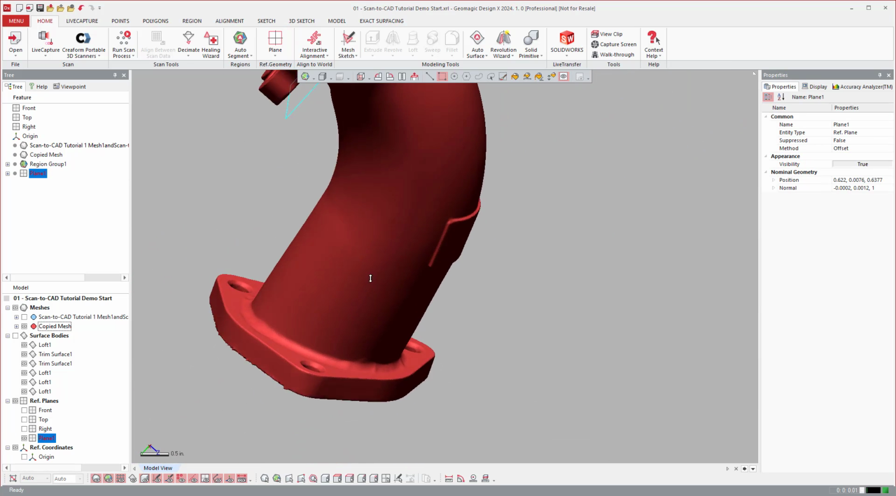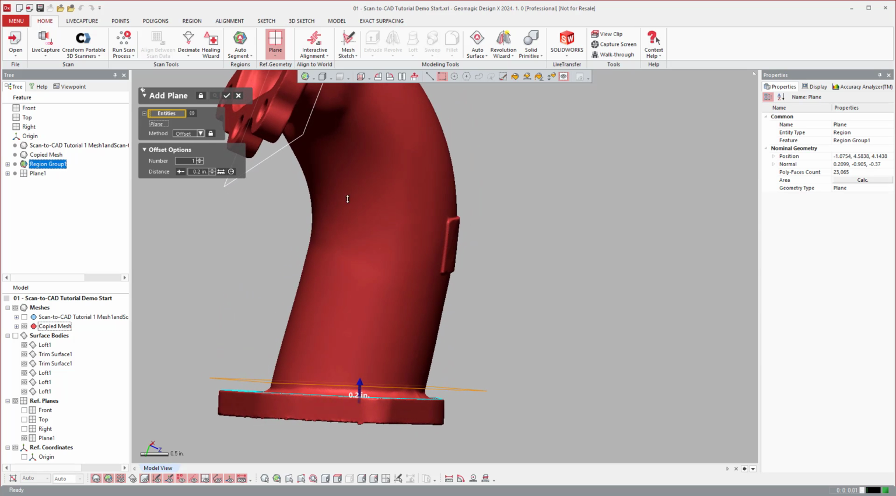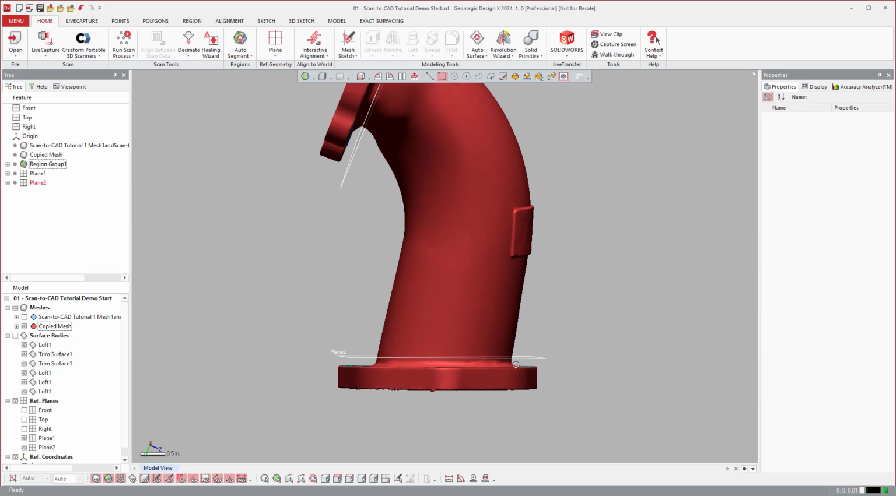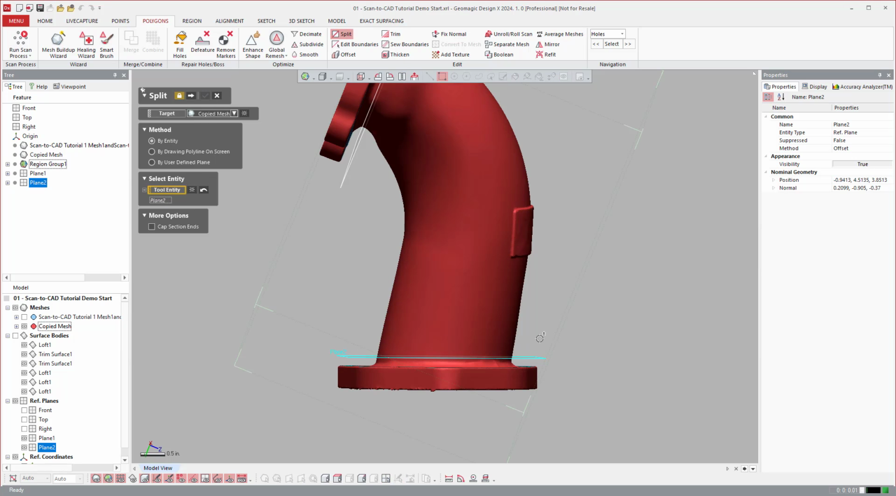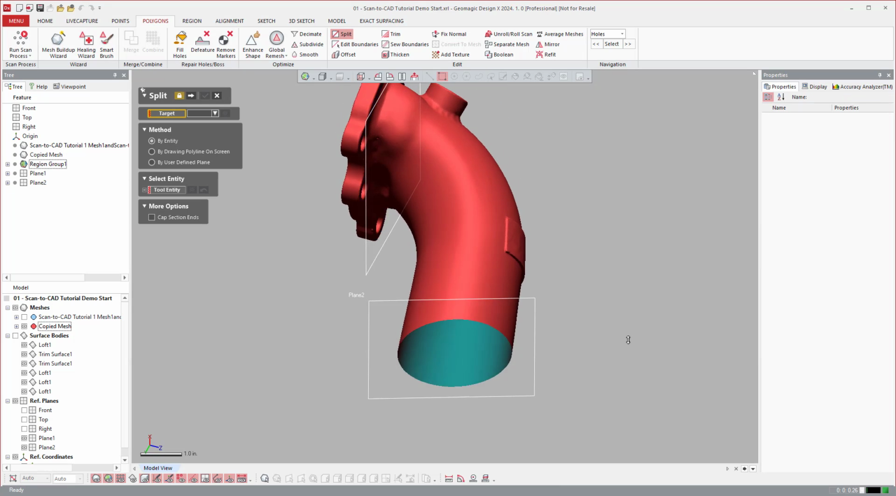Hit OK. The same thing down here. Do an offset plane about the same distance. So I can cut those just using regular selection modes, or you can come over to the polygons tool and come over to split or trim. So split, you can say split by entity, which is nice. So I can say I want to split using that entity, hit next. And whatever is selected is what you're going to keep here. So you can hit OK, and you see here that it cuts it for you.